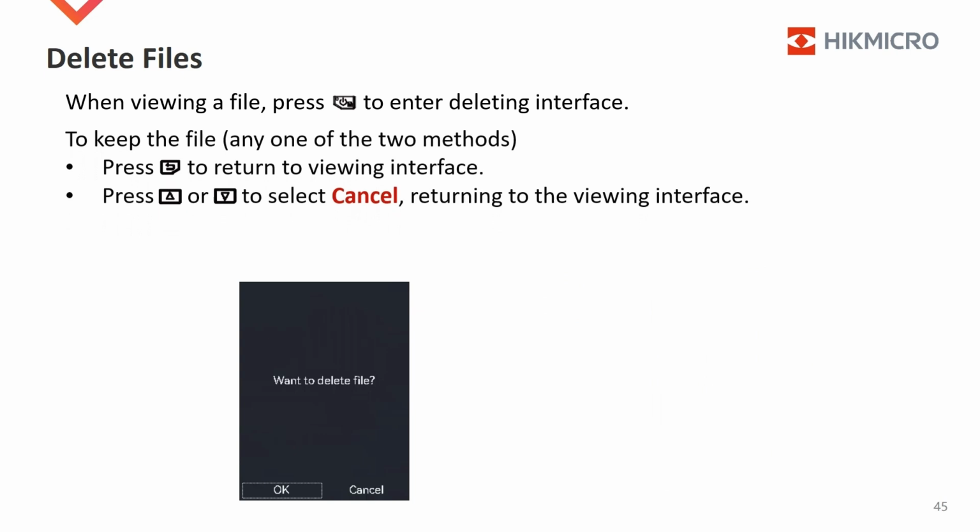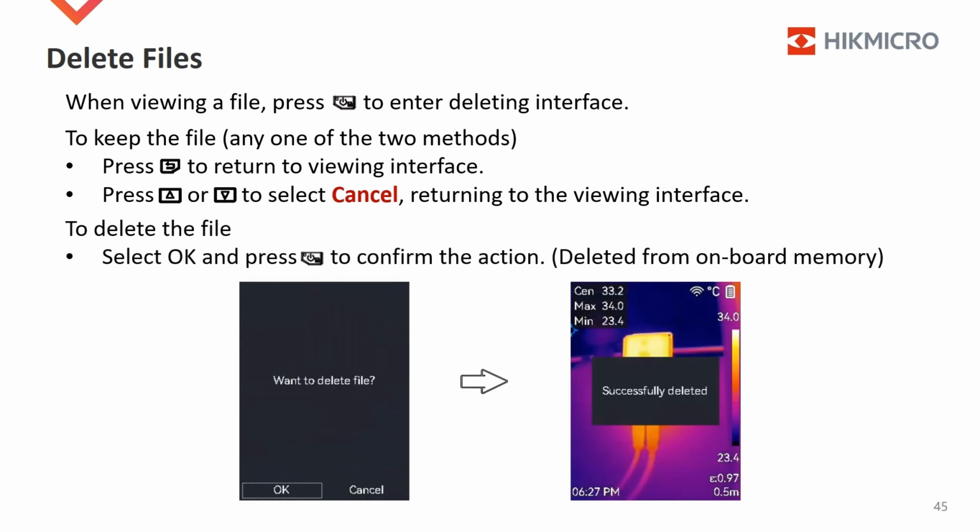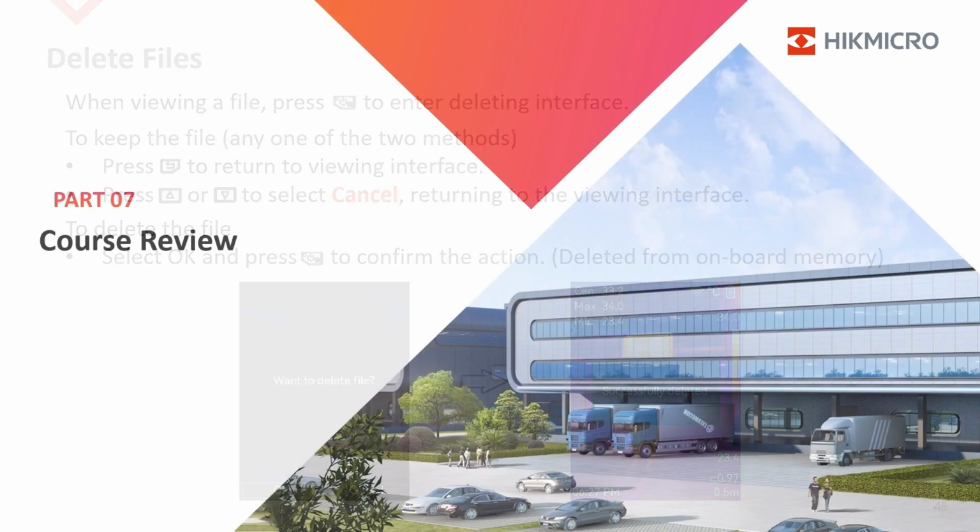When viewing a file, pressing the power button can enter the deleting interface. If you press by accident and want to keep the file, you can try either of two methods. The first one is to press the return button to return to the viewing interface. The second is to press the up button or down button to select cancel. Then it also returns to the viewing interface. If you confirm to delete the file, just select OK and press the power button. The file would be deleted from the onboard memory.